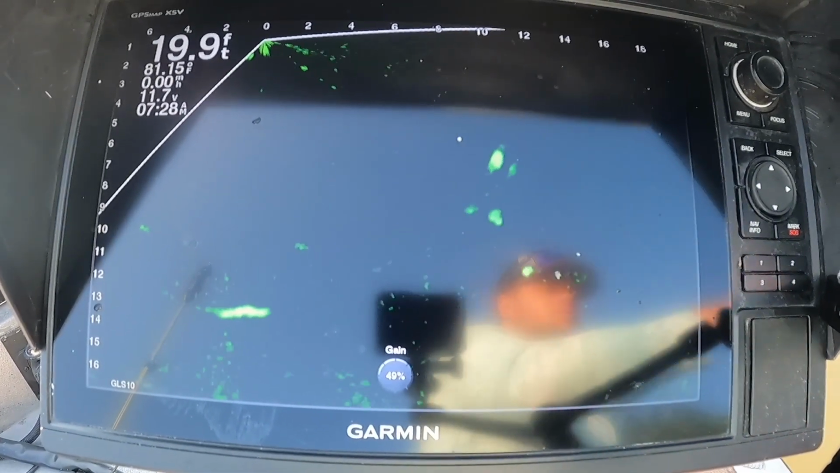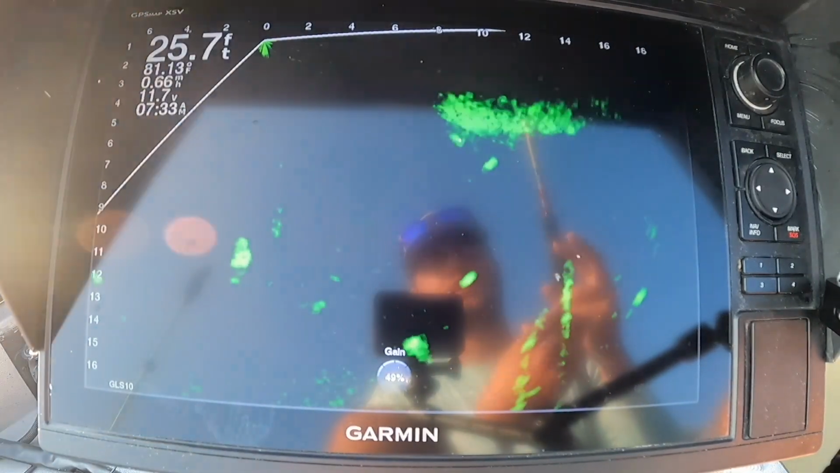Get the bigger of the two. This fish ain't going up in that shad.